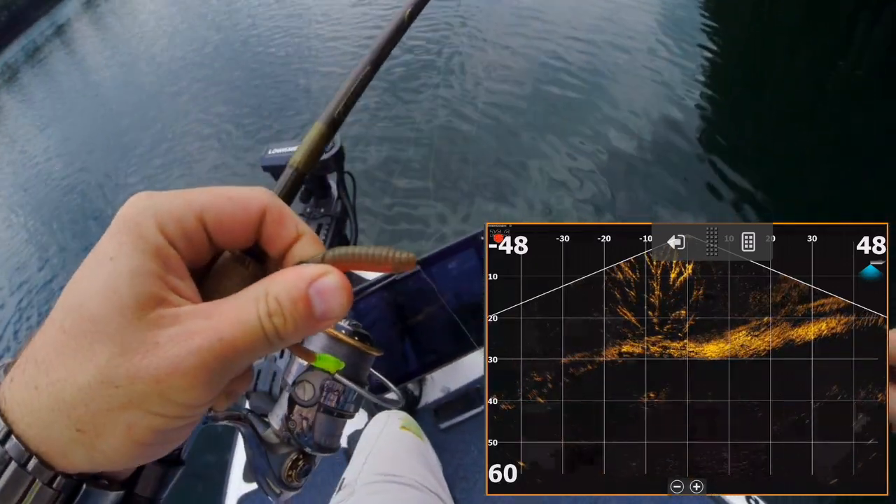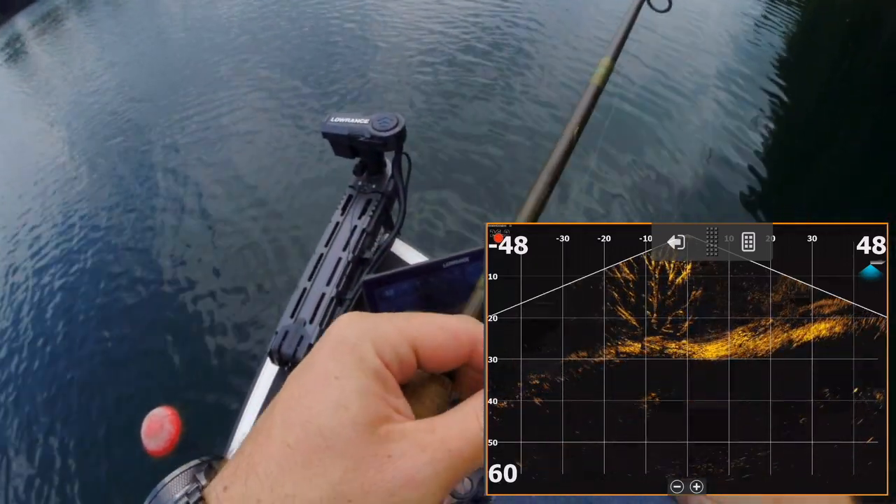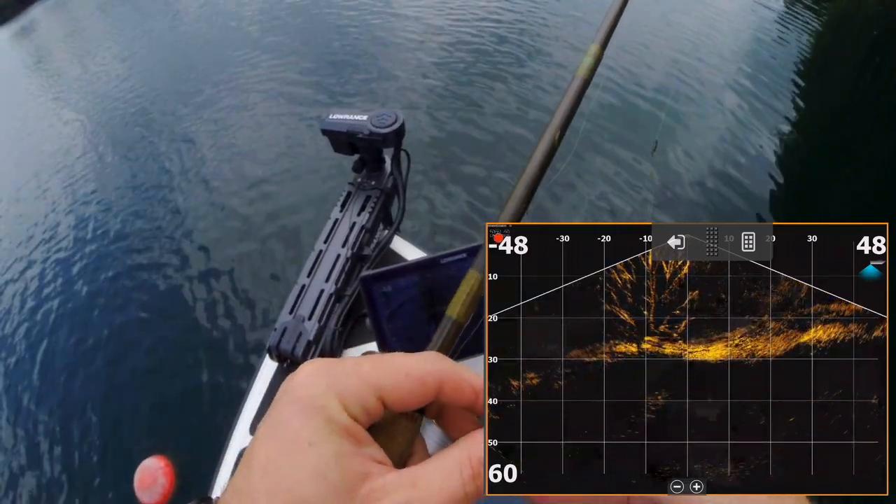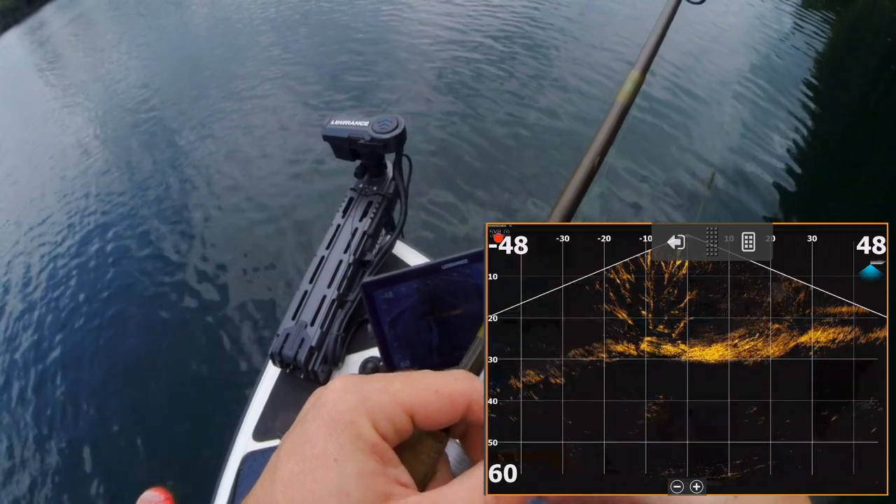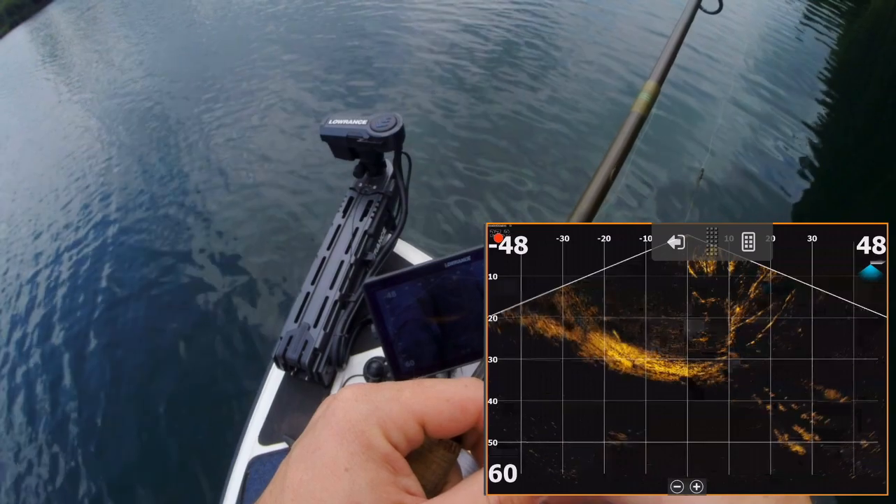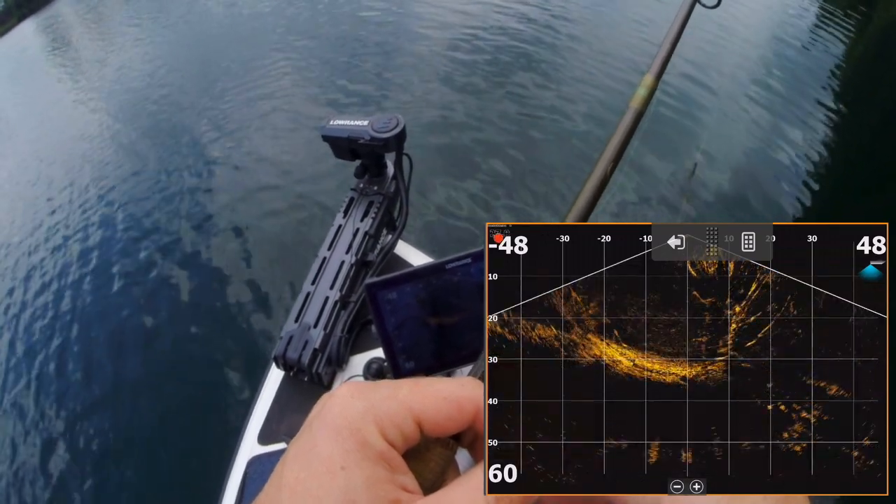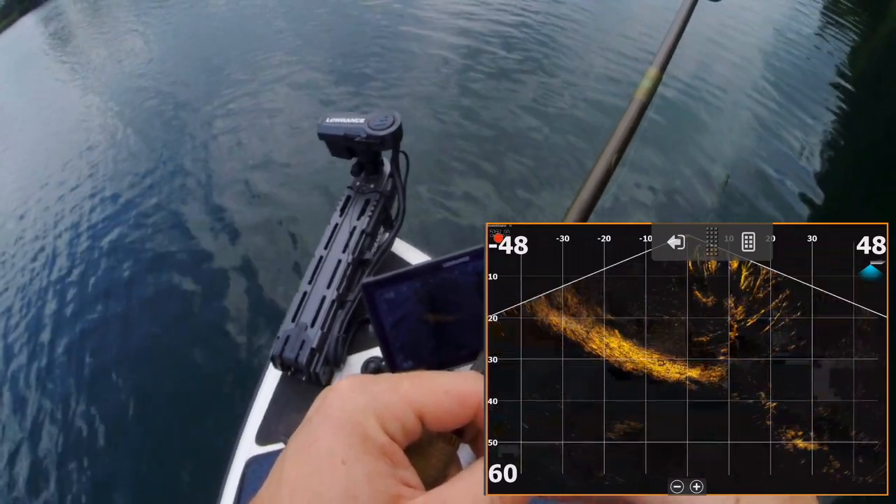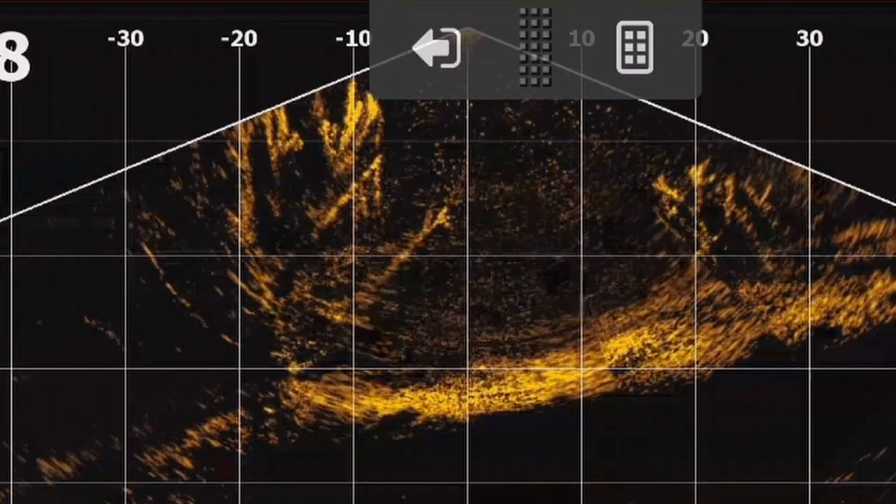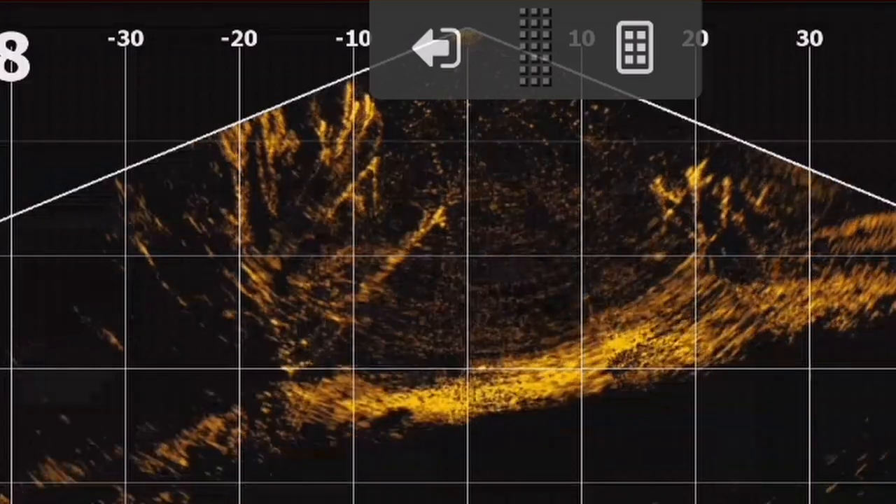So the trolling motor is pointing straight forward, then everything on the right hand side is slightly in front of you, middle would be down, and then left hand side would be behind you. And I can show you by pointing the trolling motor back at the main part of the tree, and you see it's shifted over to the right hand side as the cone's turned around. But now we're getting two trees in one image on the down.